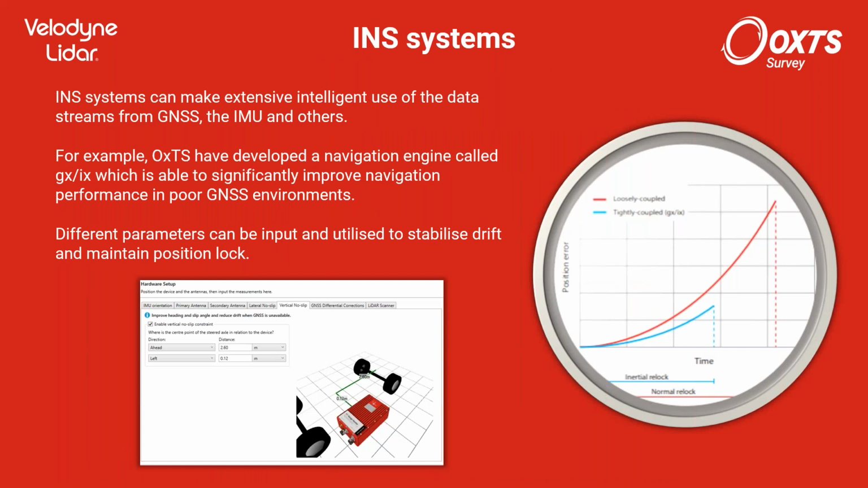So by combining the data streams intelligently, you're able to make a lot more of the data. So for example, you can run a navigation engine which is able to utilize each individual satellite as opposed to only using an outputted position that you need 6 satellites for, for example.